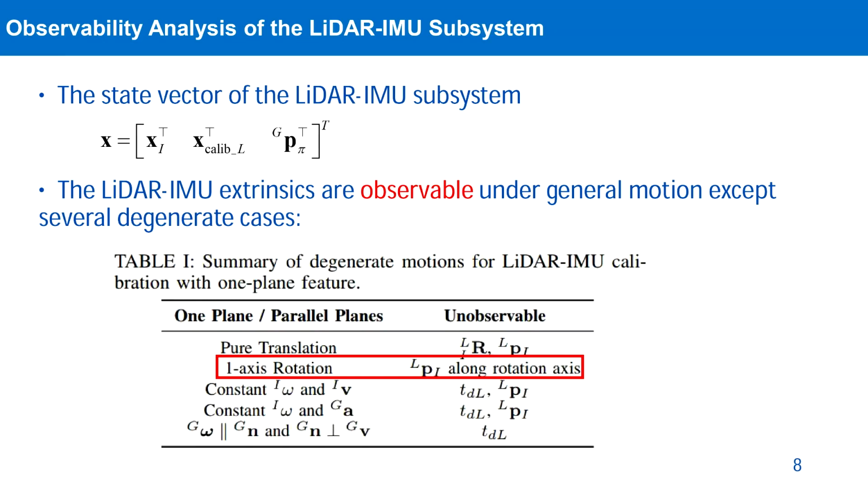As the observability of the visual-inertial subsystem is well studied, we conduct observability analysis for the LiDAR and IMU subsystem. By checking the null space of the observability matrix, we can find that the extrinsics between LiDAR and IMU are observable under general motion. However, there are several degenerate cases, such as pure translation and one-axis rotation only. Just keep in mind that under one-axis rotation motion, the translation between LiDAR and IMU will become unobservable along the rotation axis.